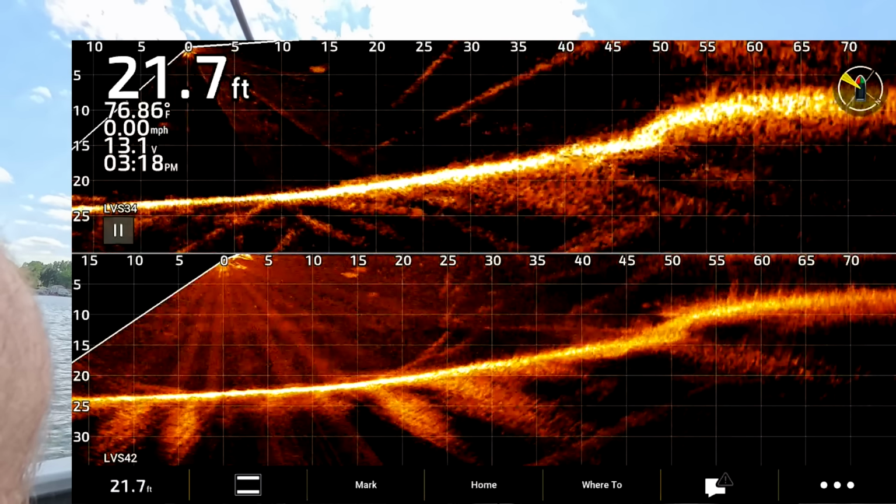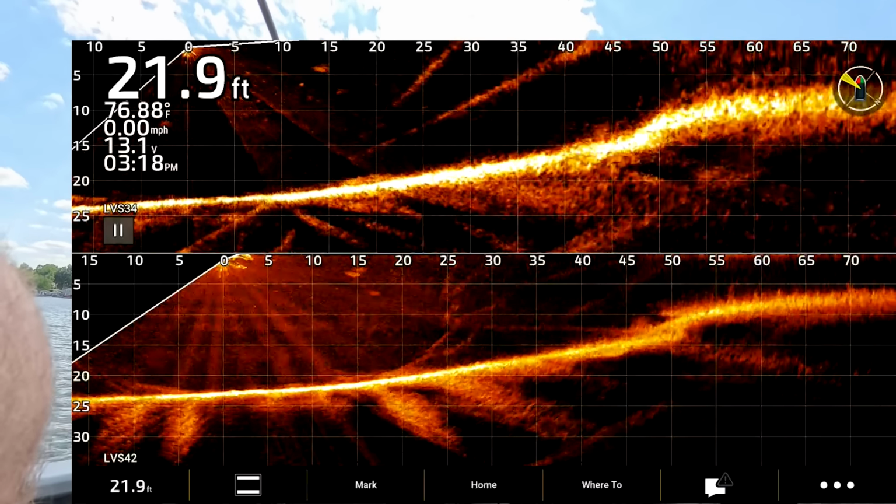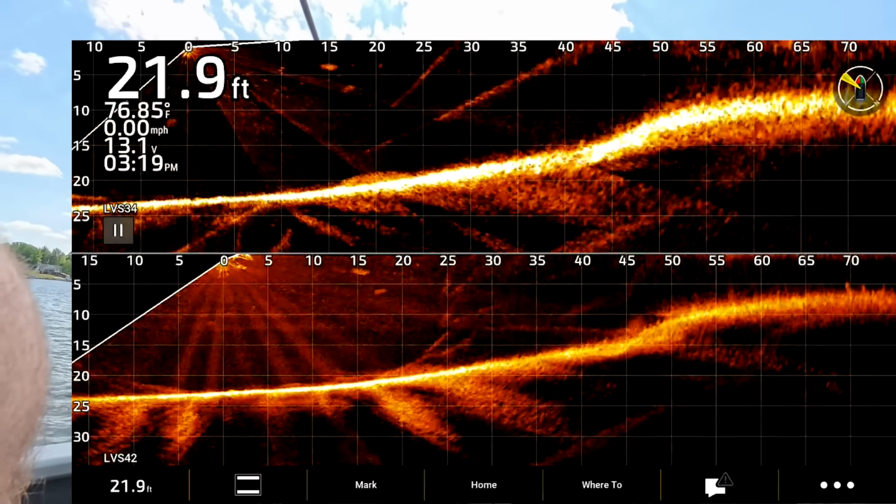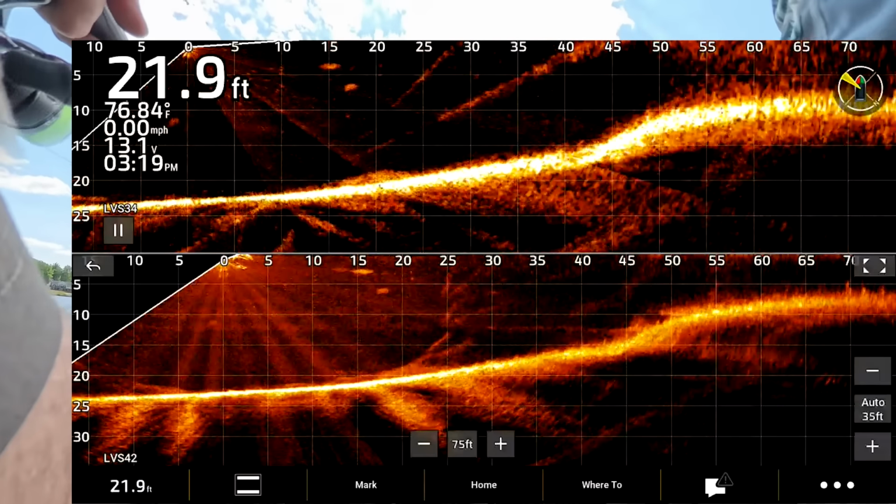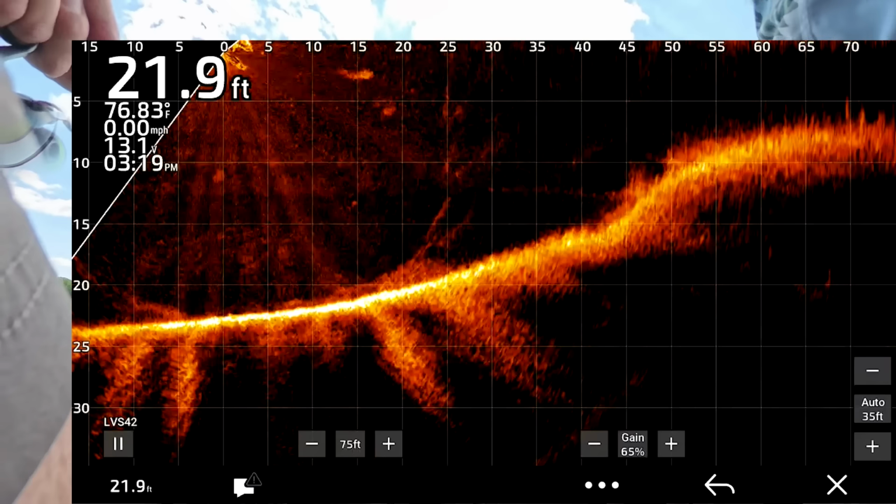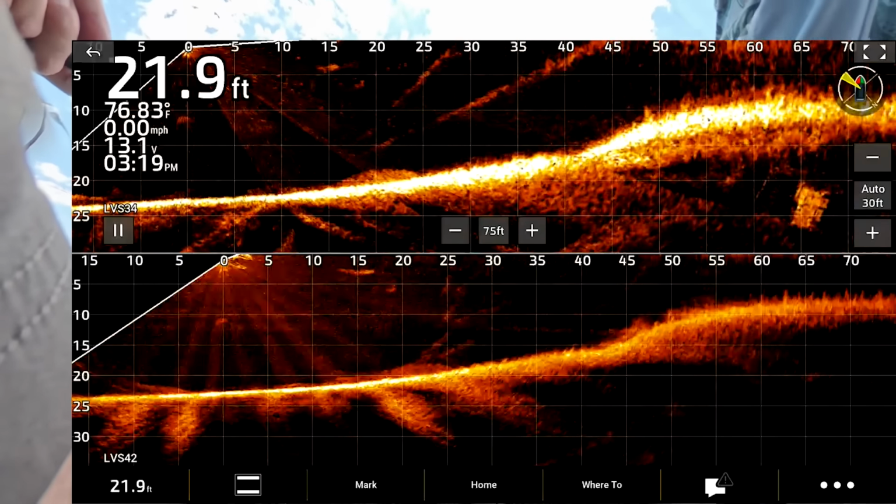See my lure tracking through the noise on the 42 pretty well. I'm going to turn down the gain a little bit on 65.